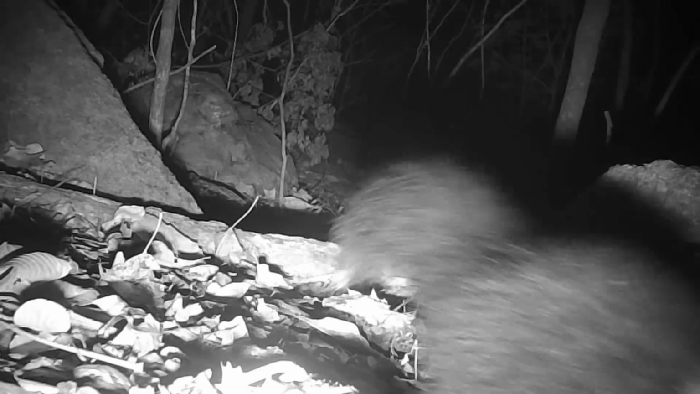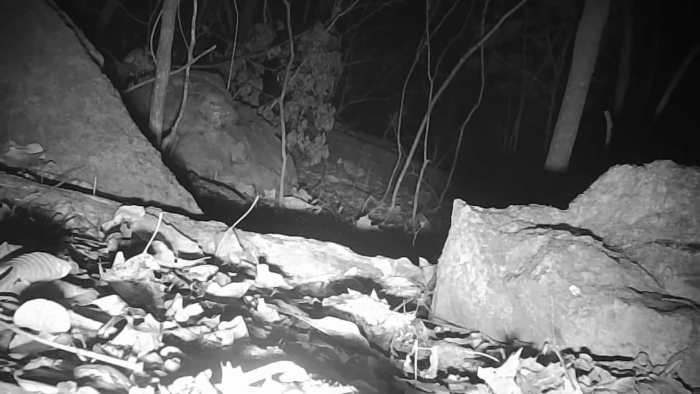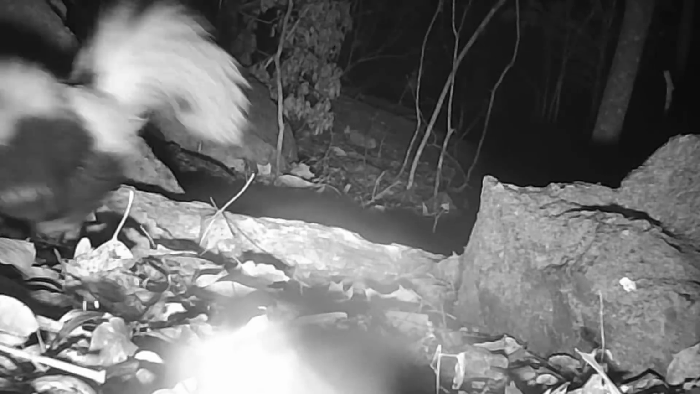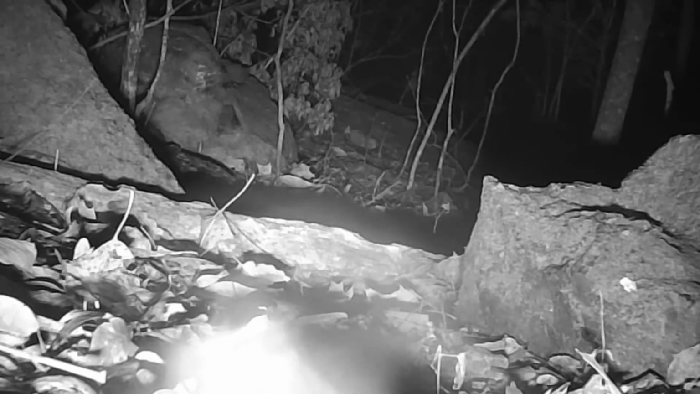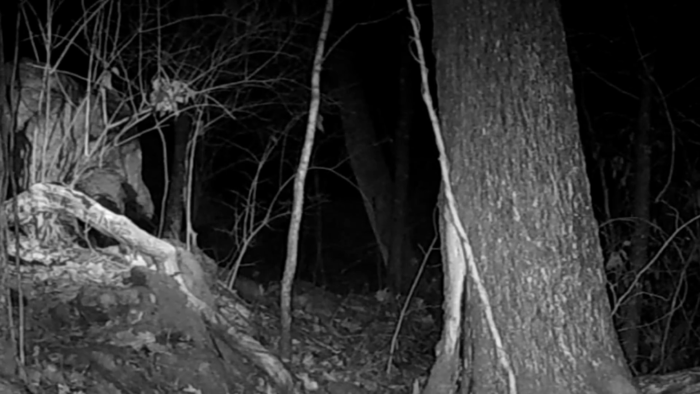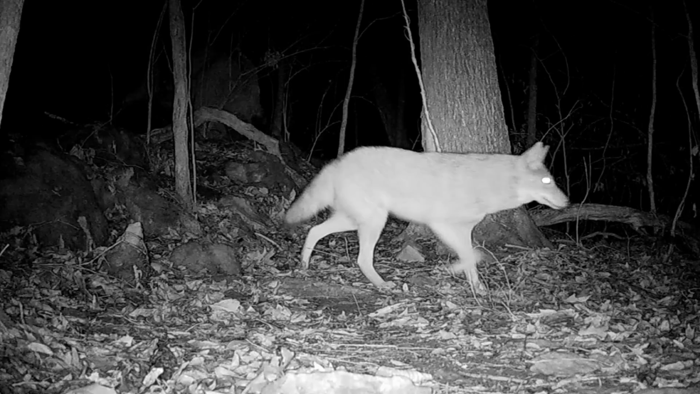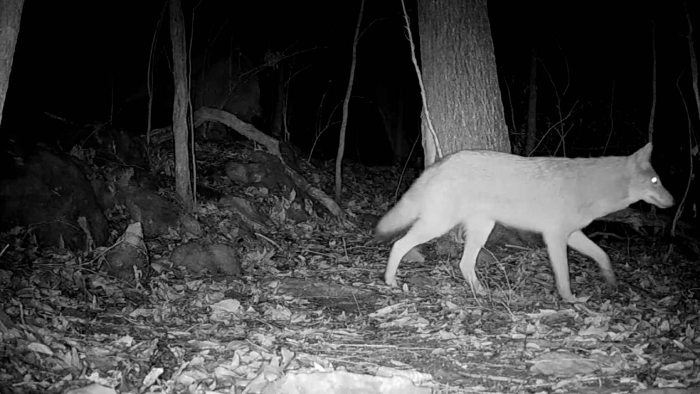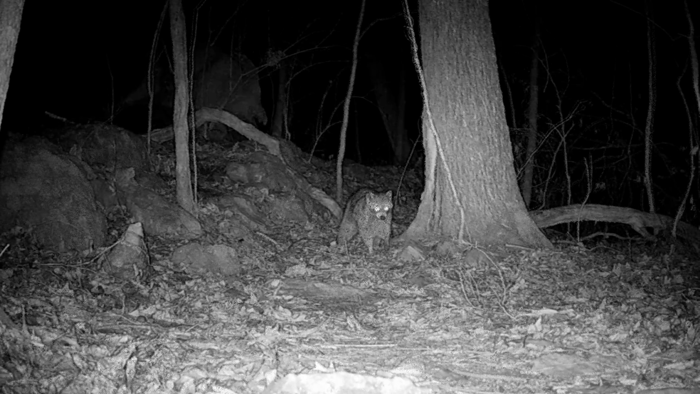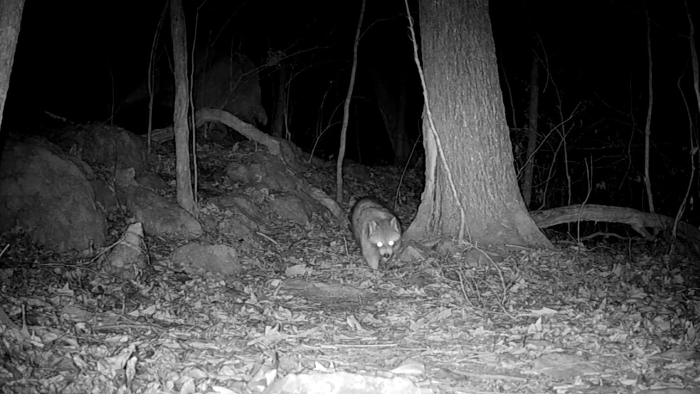But it's skunk after skunk. That was Flat Top. That's Stripe. Streak. And old No-Tail's climbing a tree here below the Rock Motel. Wonder why. Here's why. Old Coyote moving through. He don't want no part of that, does he? But the coast is clear. He moves on his way.